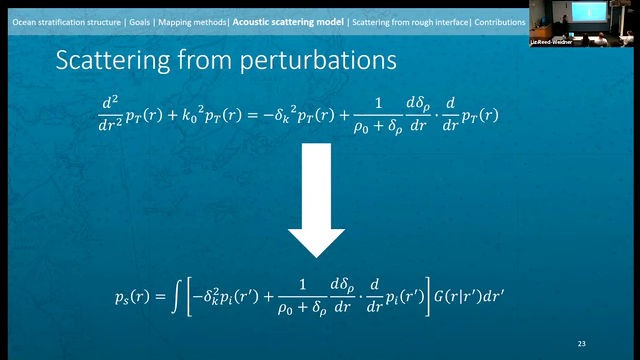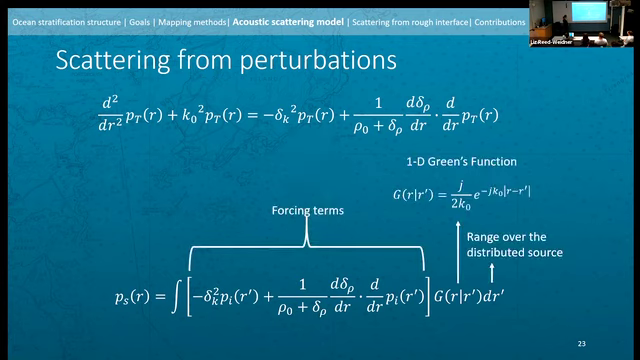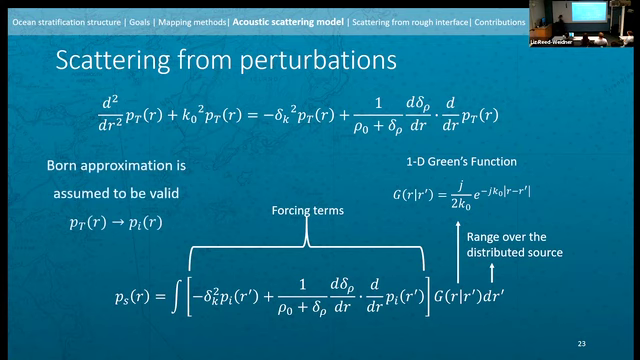And what this model really says is we're going to take those two forcing terms and multiply them by the one-dimensional Green's function for propagation. And we're going to integrate over the range of our source, which is our stratification structure. You'll note in here, we have incident pressure. So for those of you in the acoustics field, we are making the Born approximation. We are assuming we are working with a weakly scattering medium. That's one of our initial assumptions. And so we can just put incident pressure into our integral here.